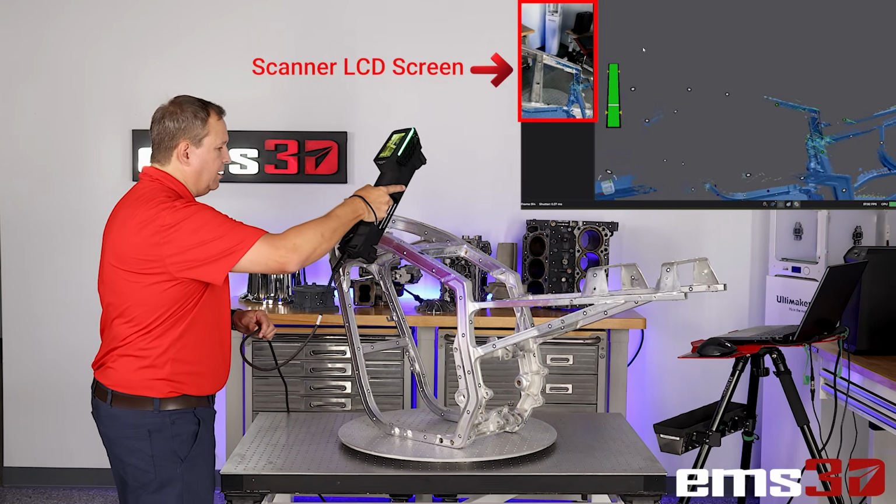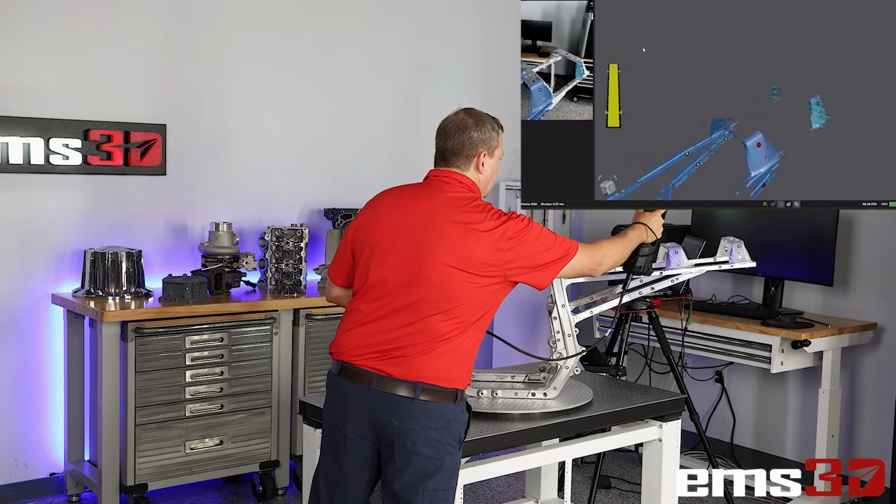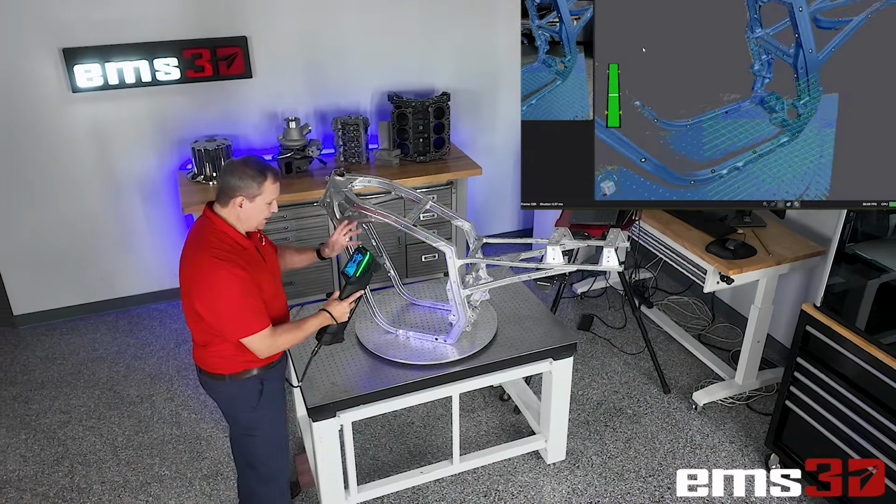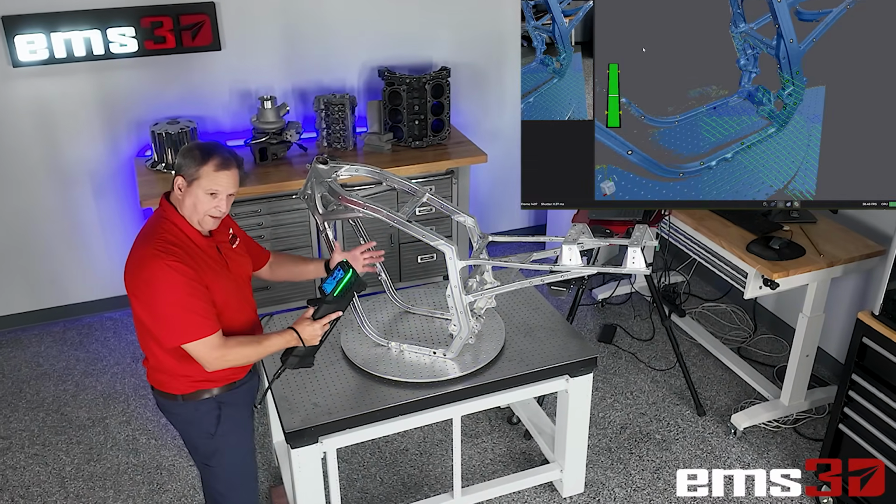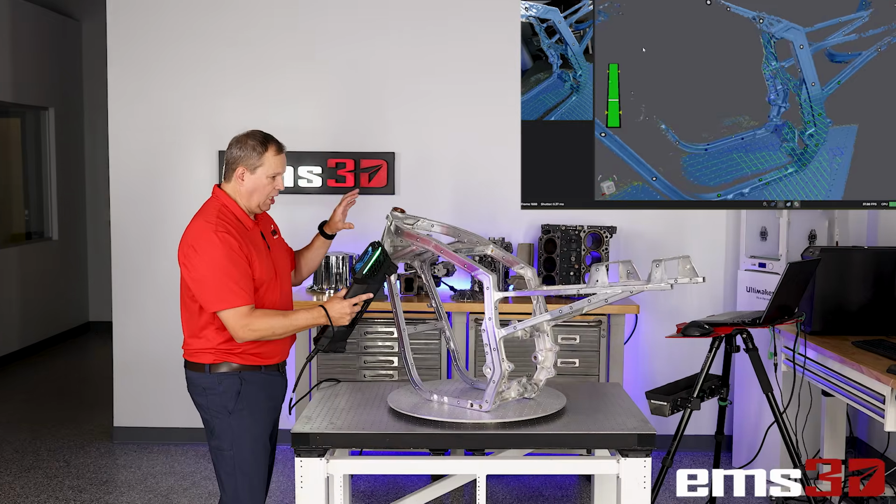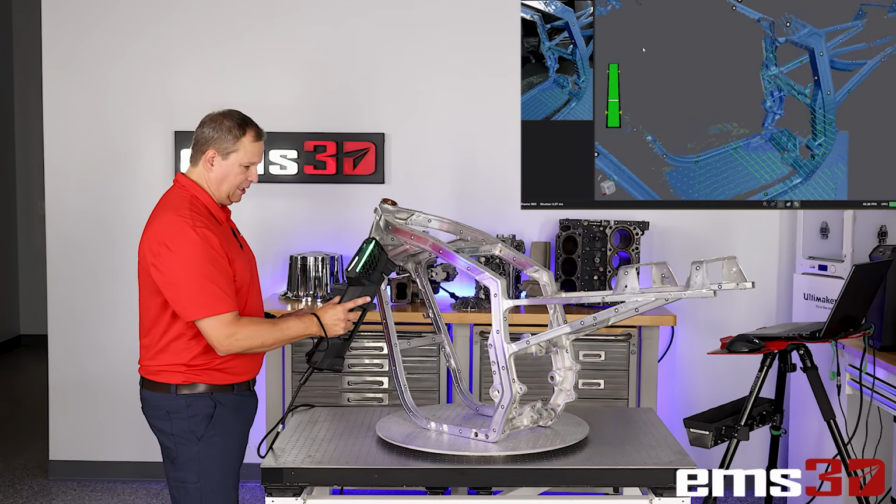It has the auto shutter mode like all the other newer Faro-Creaform scanners. That will adjust the shutter, the laser power, and the shutter speed automatically based on the surface conditions as you're scanning. So it's constantly updating. So if you had a part that was white and dark, it would automatically adjust for that.